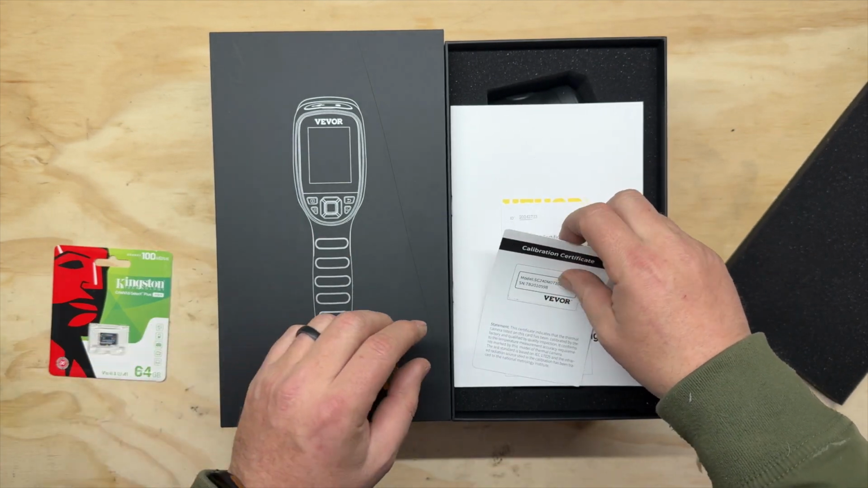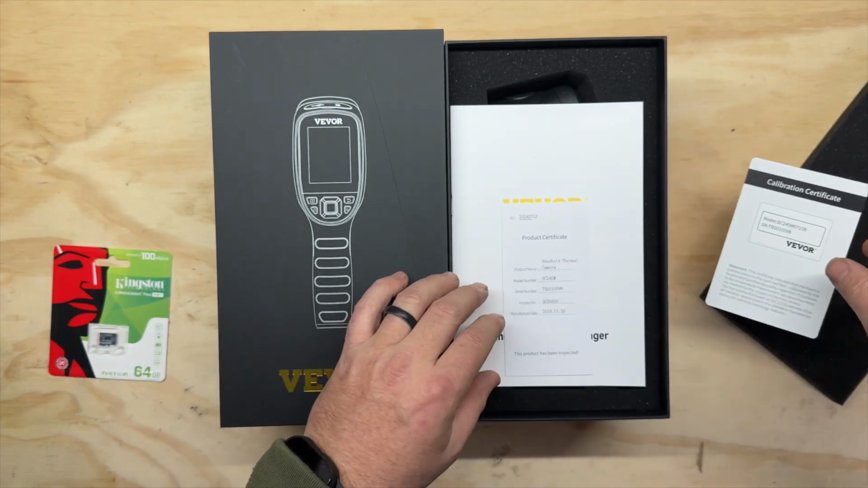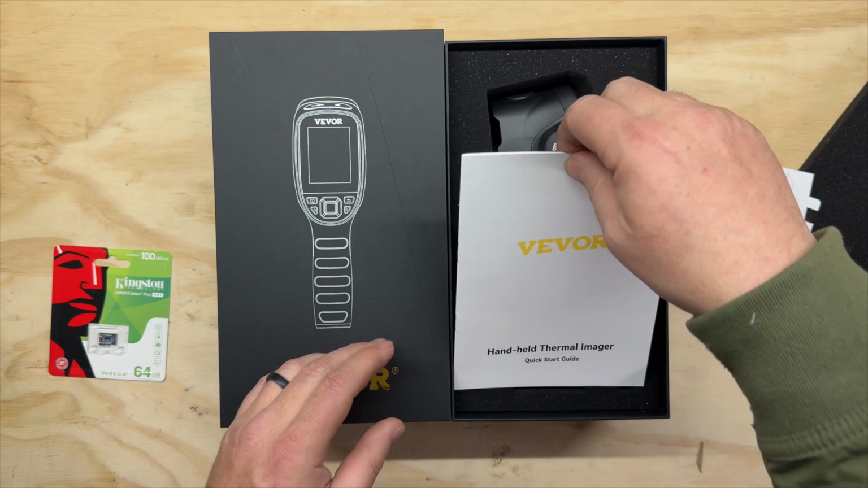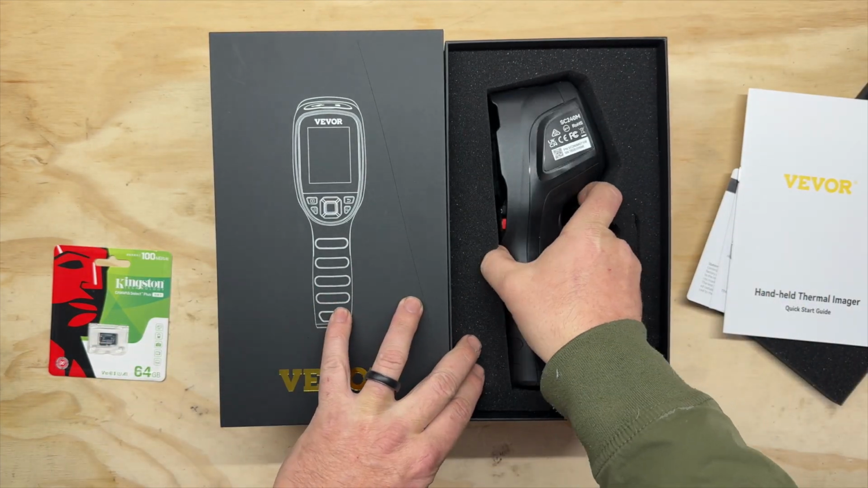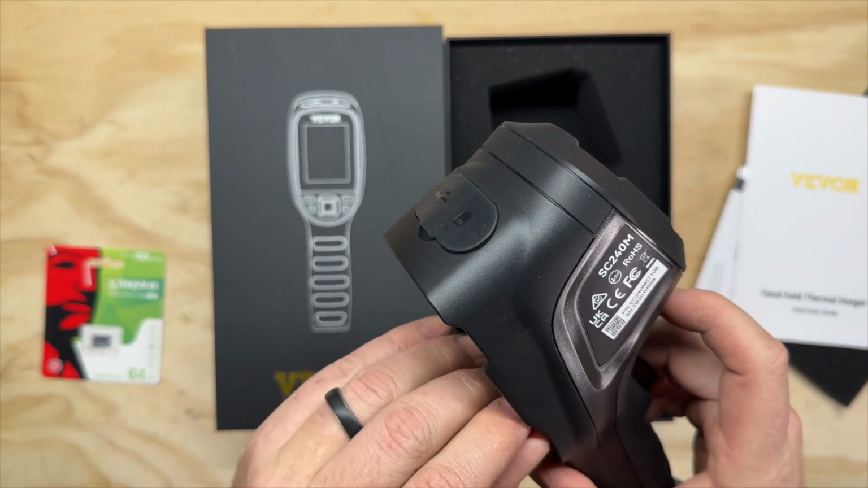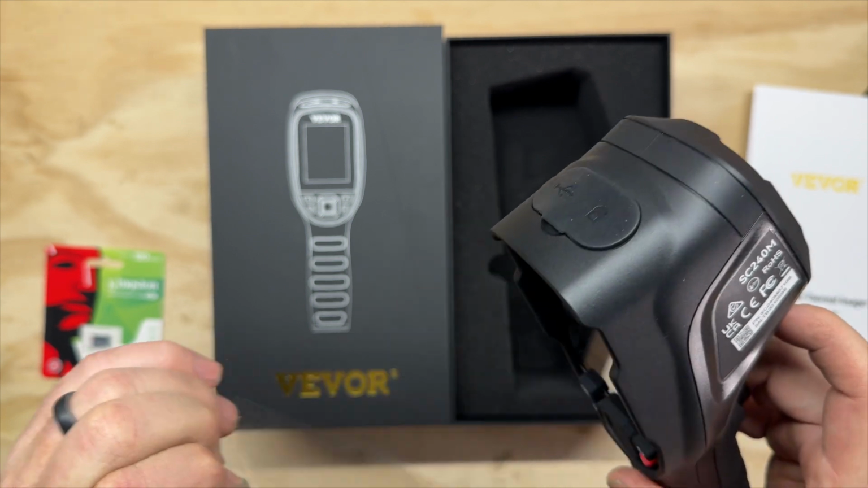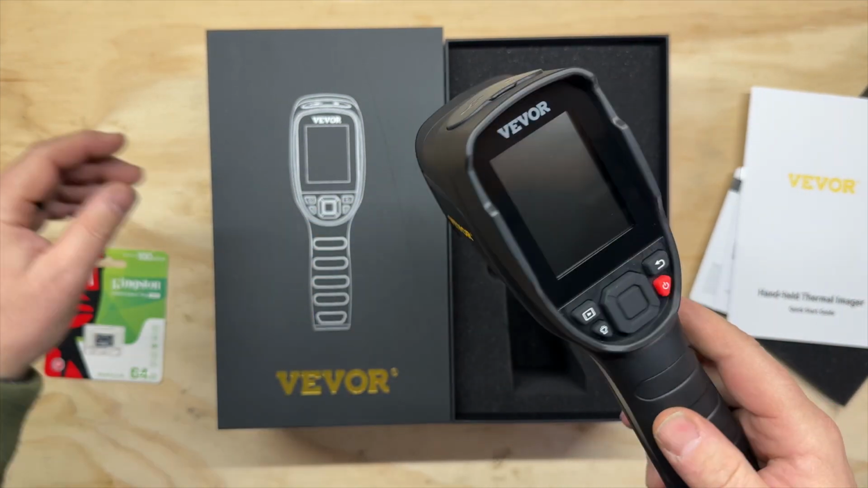It has a calibration certificate. That is awesome. That is super awesome. Product certificate. We have a quick start guide, and then here is the thing in all its glory. This is nice. Oh, get to peel this off. Yeah. All right. So this is it right here.